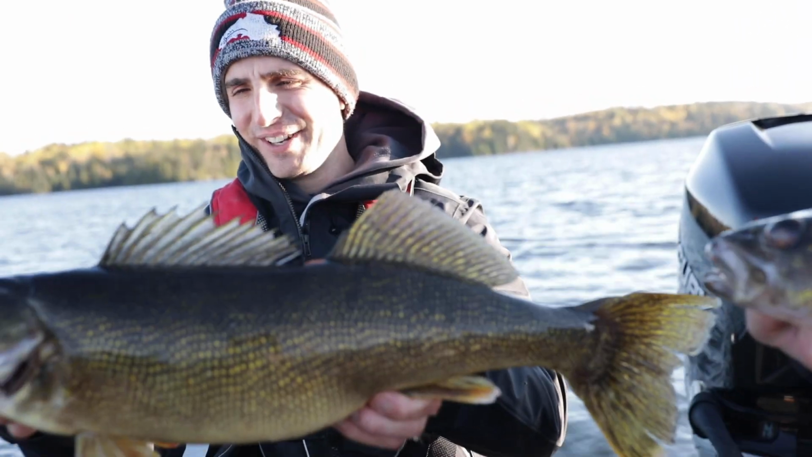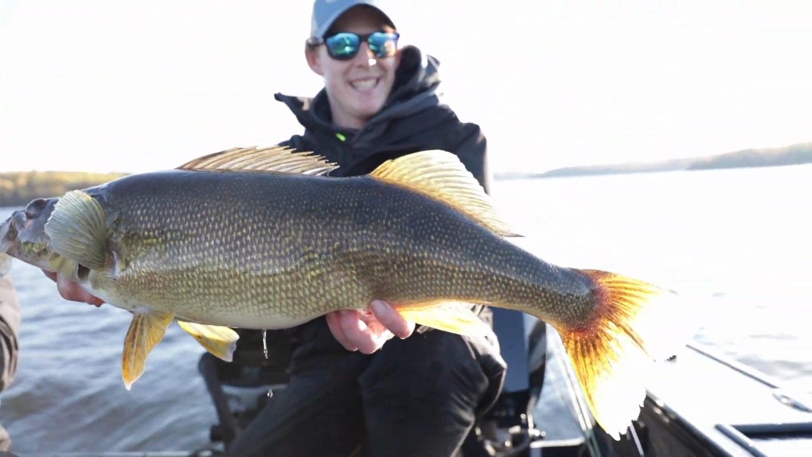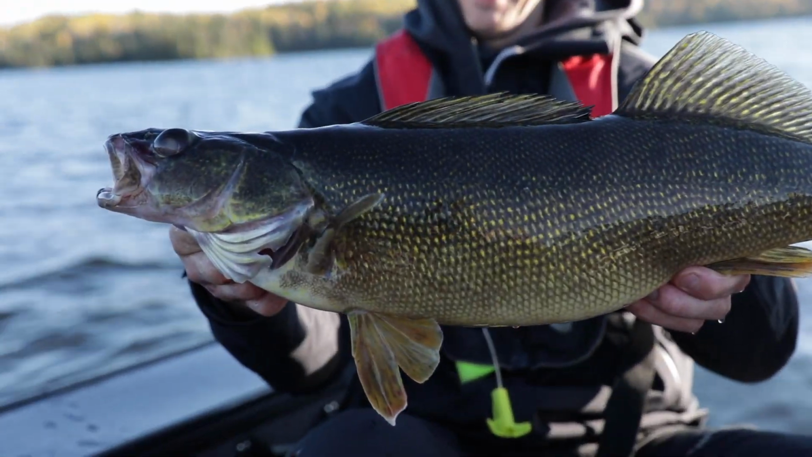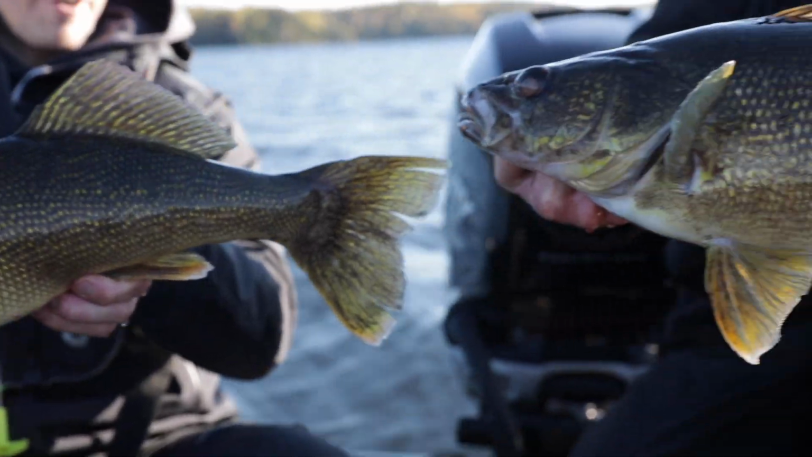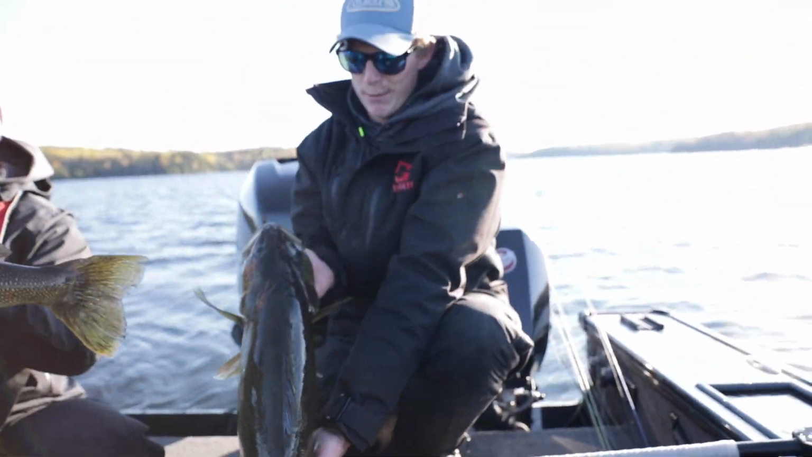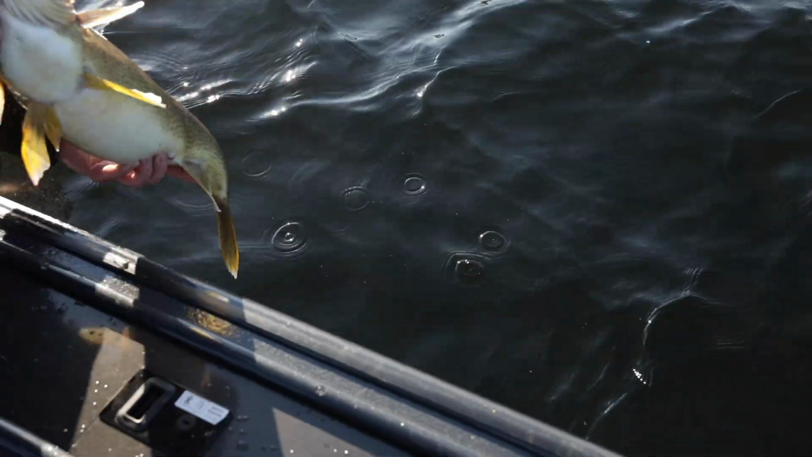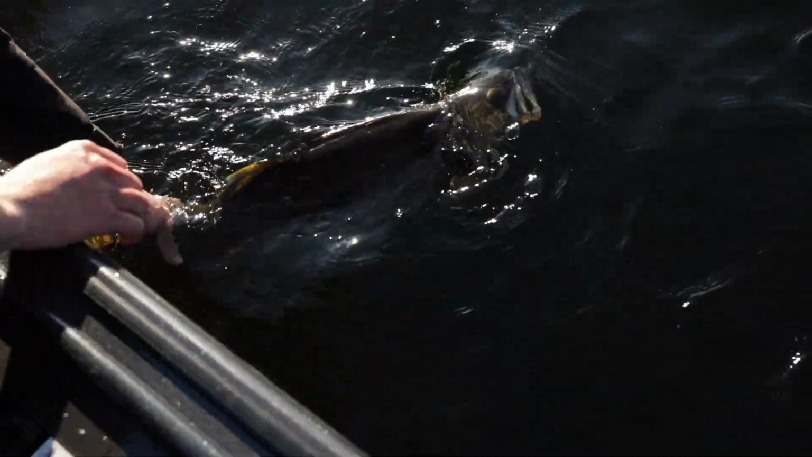This is what we're after. Yeah, two fish in the boat. I got mine in the net and you had one hooked up right away. Twice the double header. Yeah, oh yeah. These are fat. Yeah, they're thick, eh? Get a little water back on them. Nice fish. Oh, let's get them back.